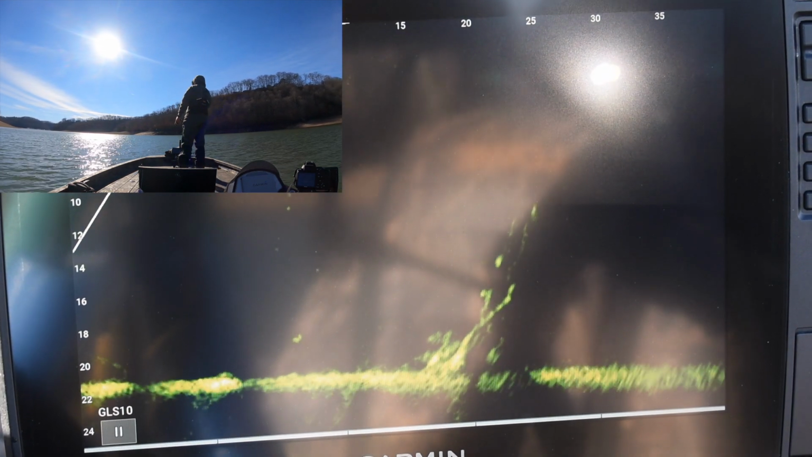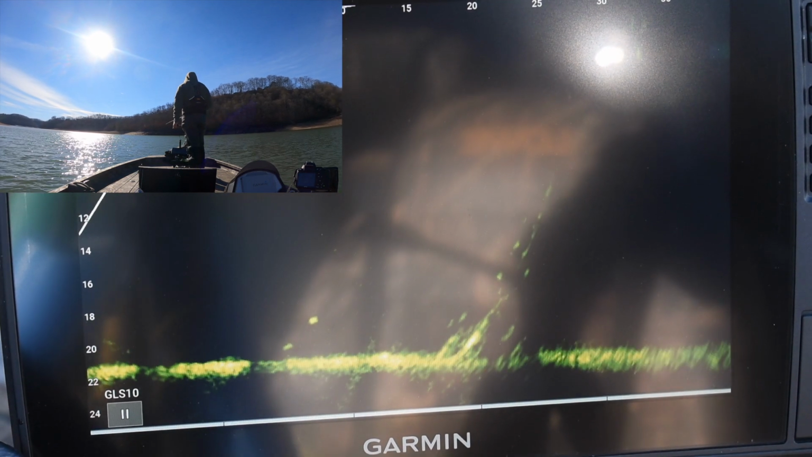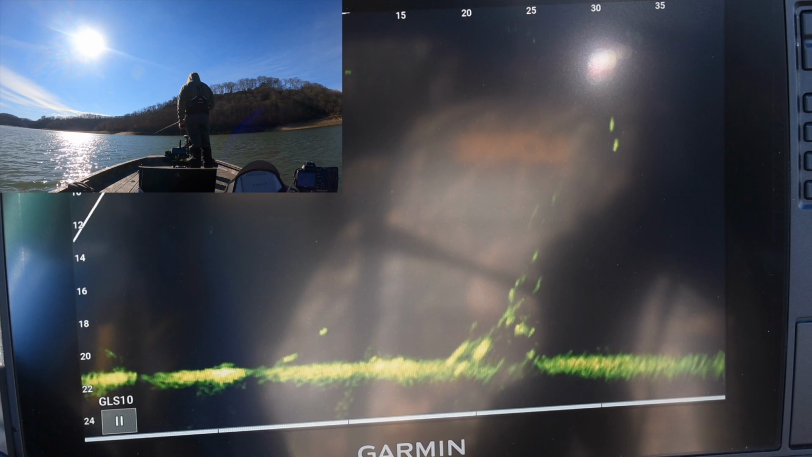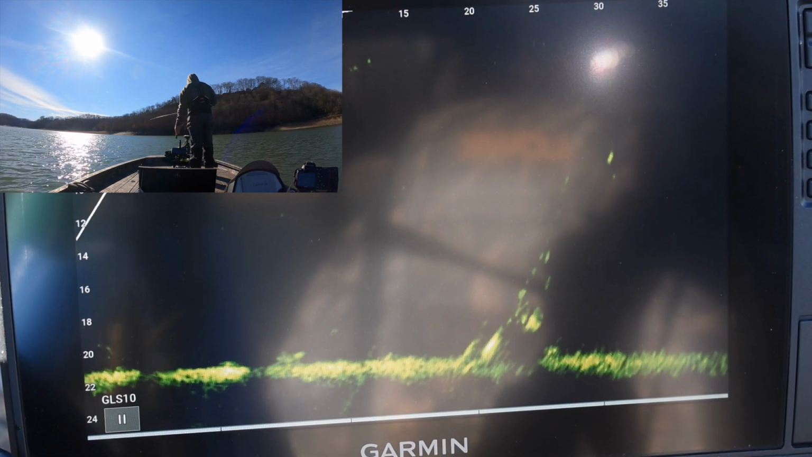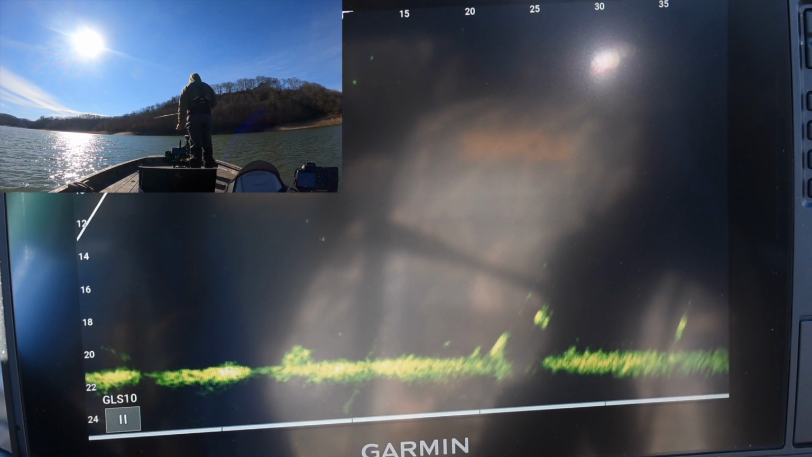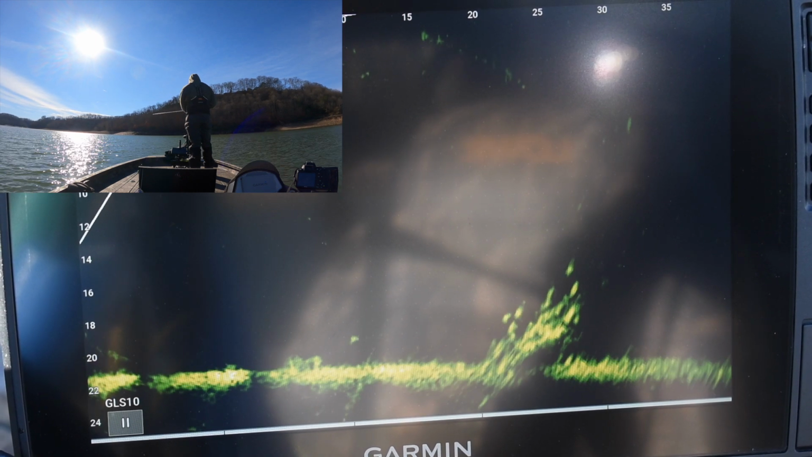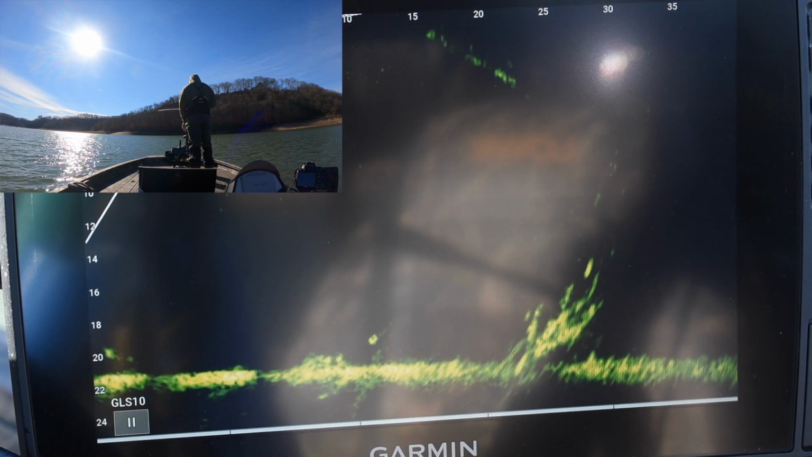And this here's just some structure. There's not a whole lot of it, and most of the fish are kind of down under it. You can see there the two dots coming down at 30 feet, and where you kind of lose them, that's in the arc. This depth is probably right at 19-20 feet.